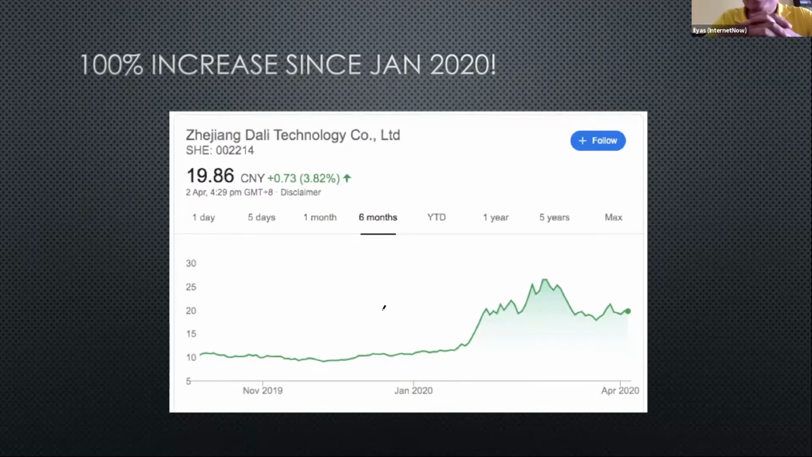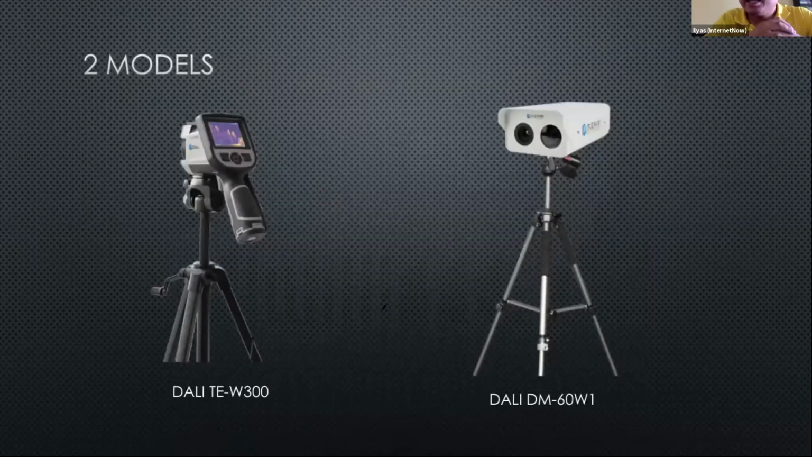In terms of the products that we carry here in Malaysia, we are carrying two models. They obviously have quite a number of models, but we are focusing on two models for human thermal scanning. The first one is the TE300.